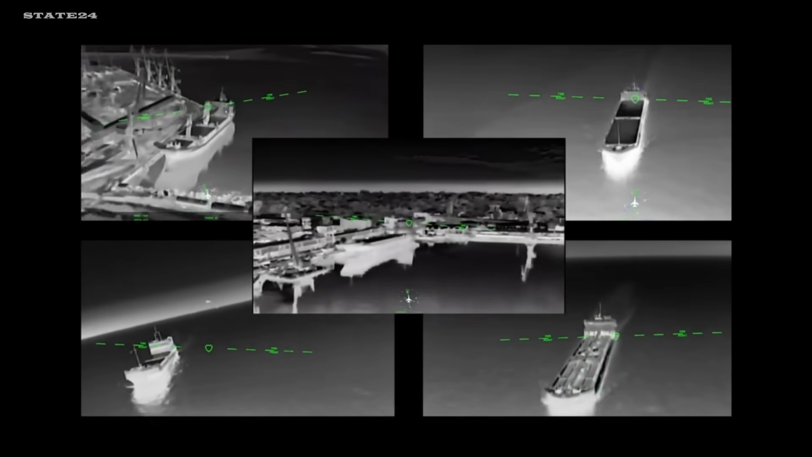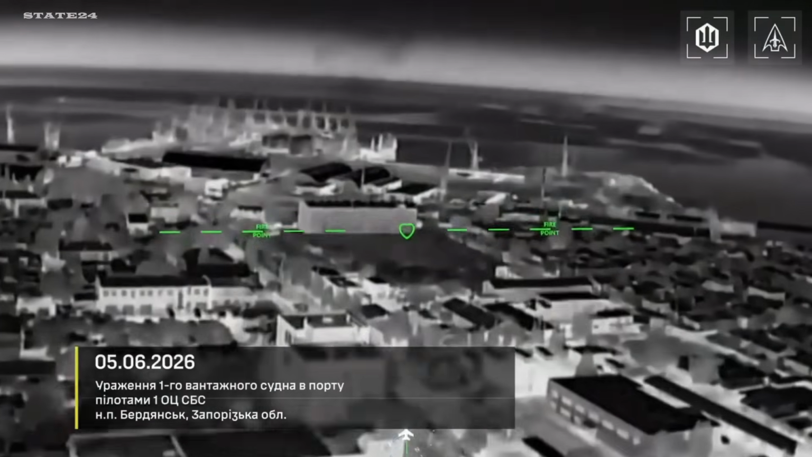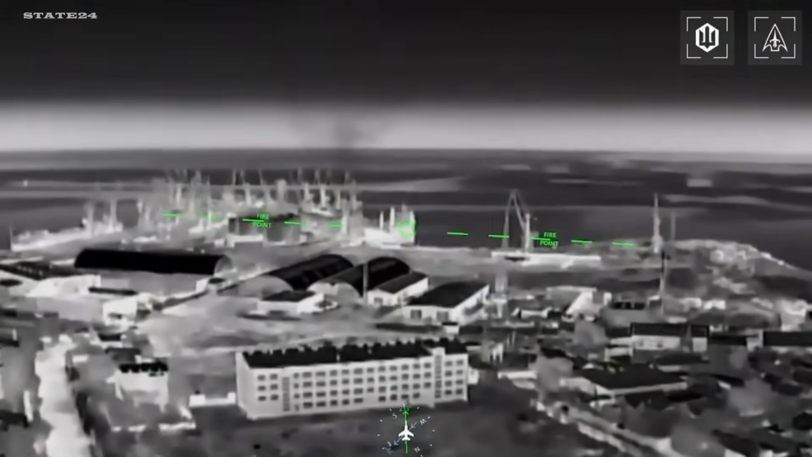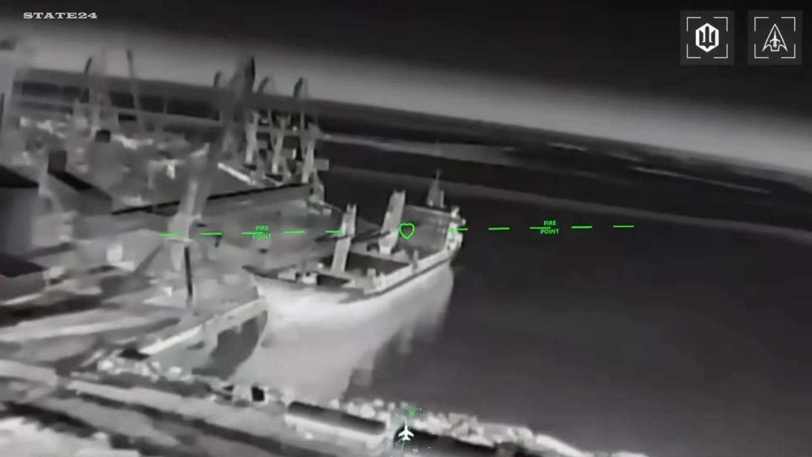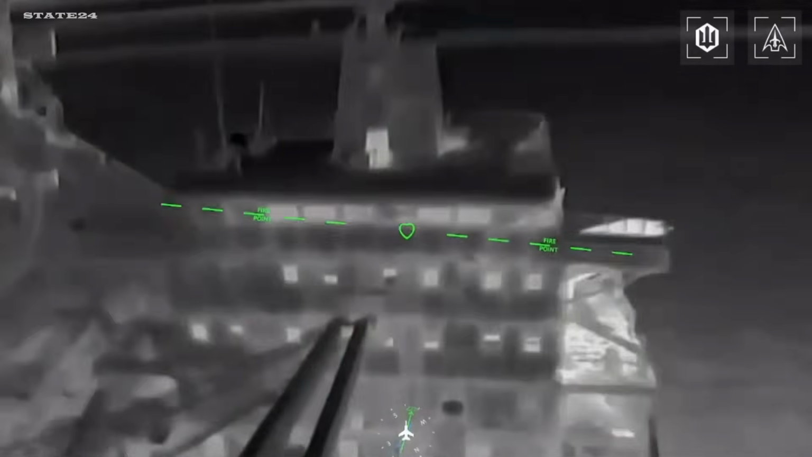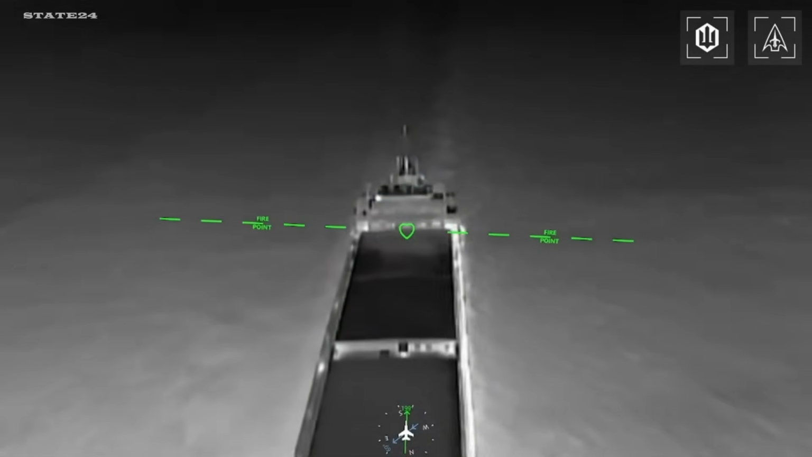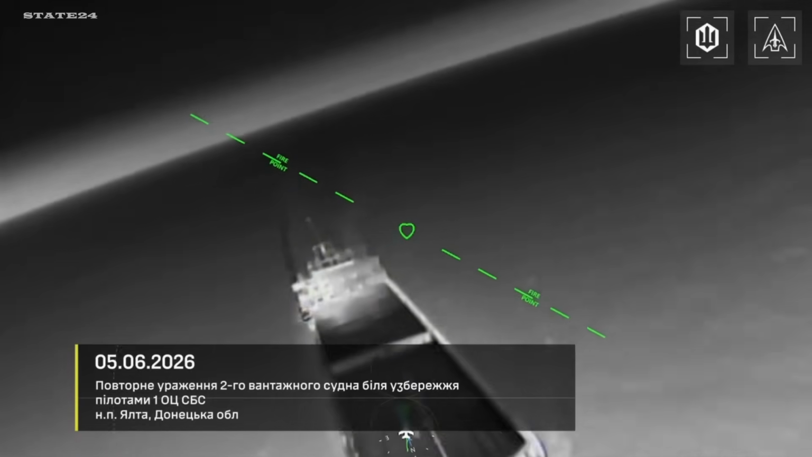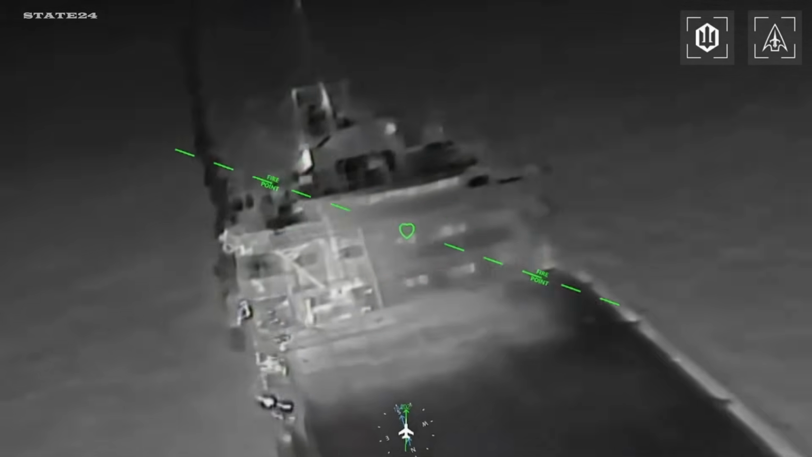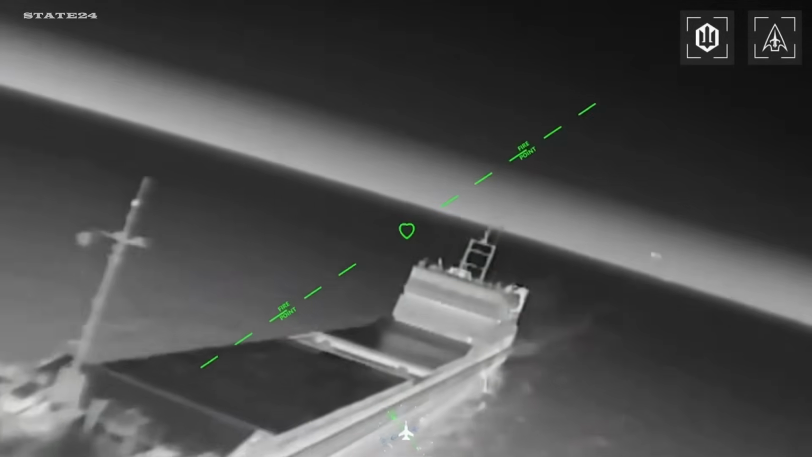5 ships struck in a single night, Mariupol and Berdyansk ports, June 5th. Dry cargo ships and a tanker. Names painted over, radars switched off, operating outside any legal framework. Shadow fleet vessels used to move Ukrainian grain out of occupied territory and transfer military supplies and fuel under the radar of international sanctions. Ukraine's unmanned systems forces found them anyway.